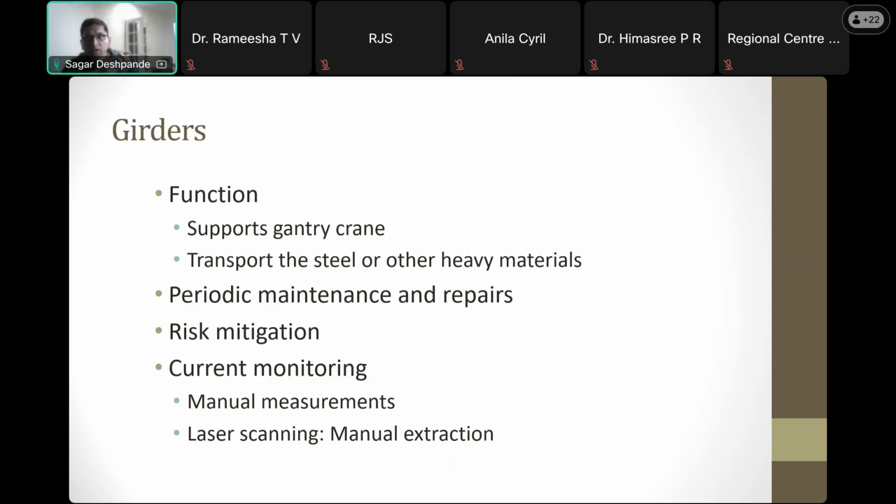Furthermore, these mills work 24/7, and if they have to stop, their loss per hour is very, very high. So they can't really afford this. Therefore, the things that we were doing here were very, very useful, both in terms of material property and also any kind of material loss. So currently, manual measurement and laser scanning was there, but still manual extraction was going on.